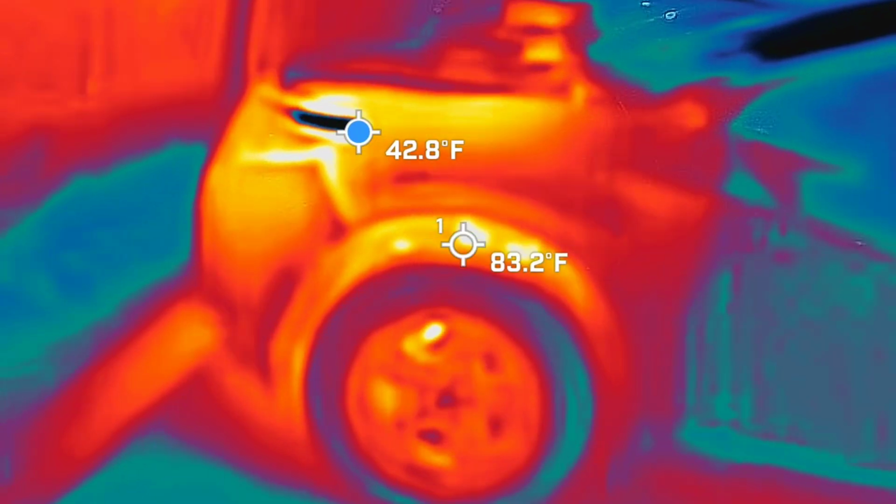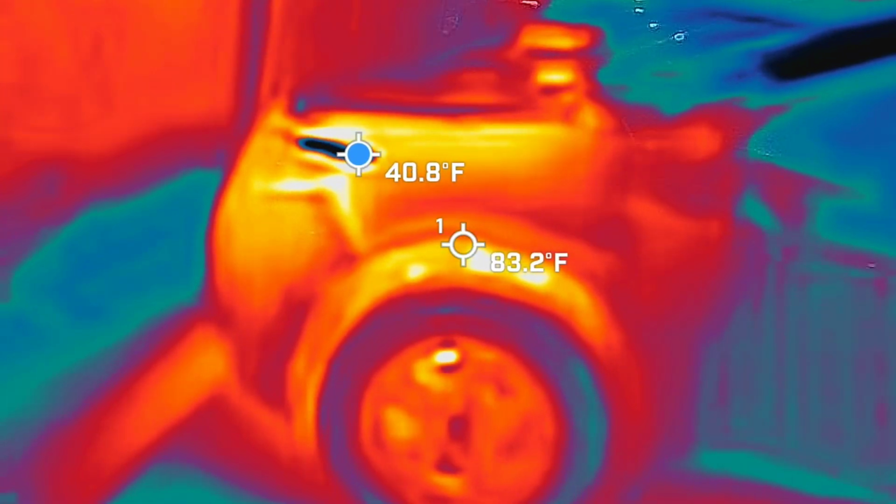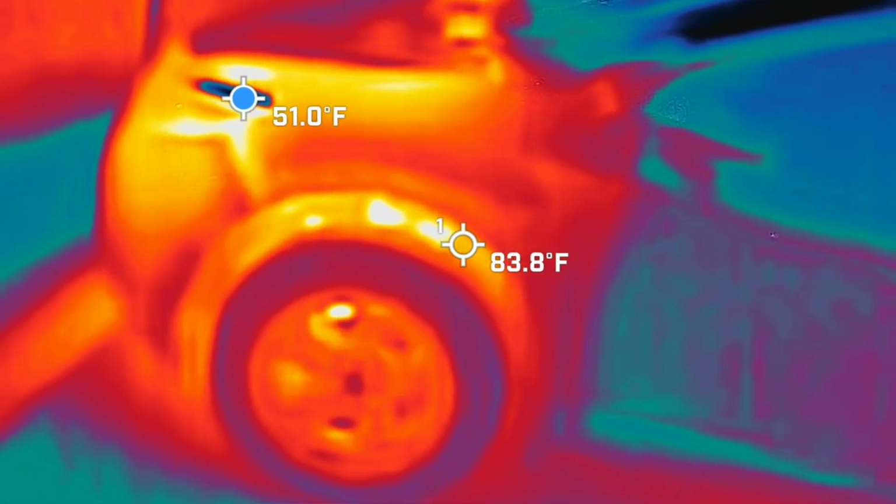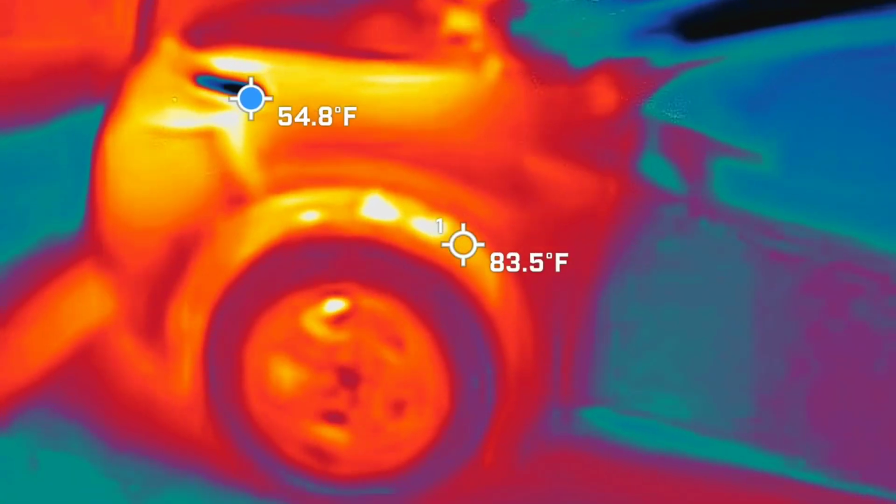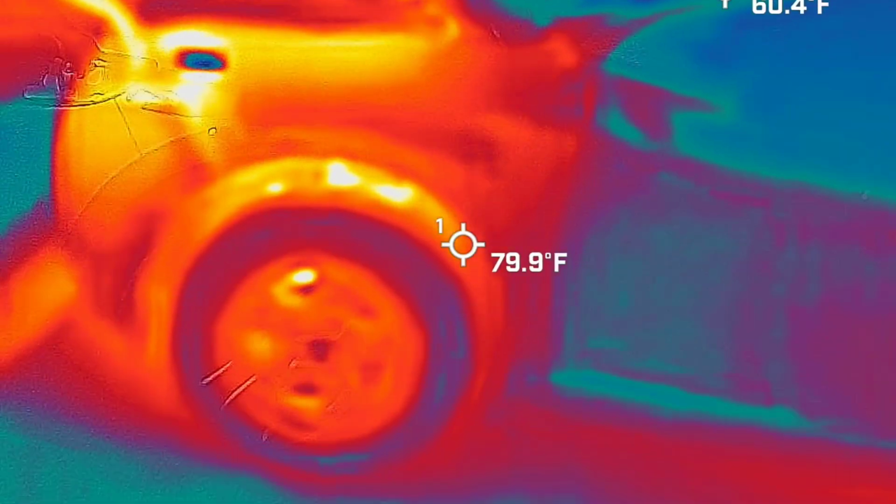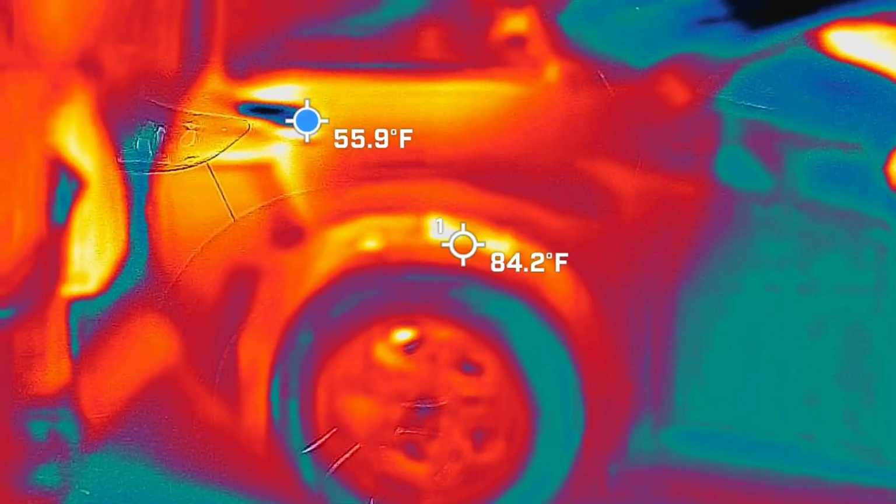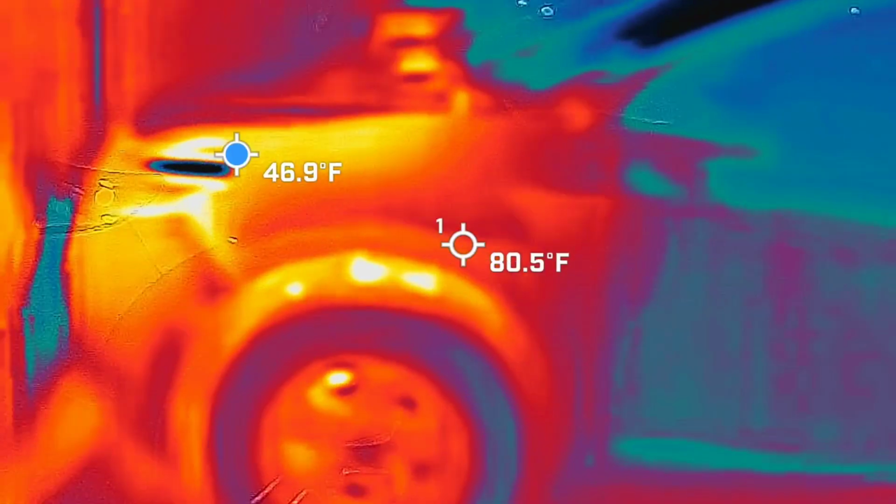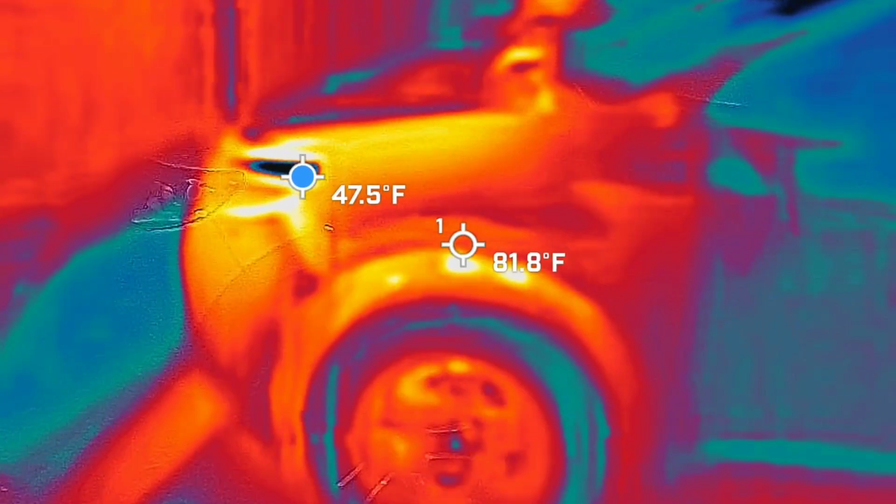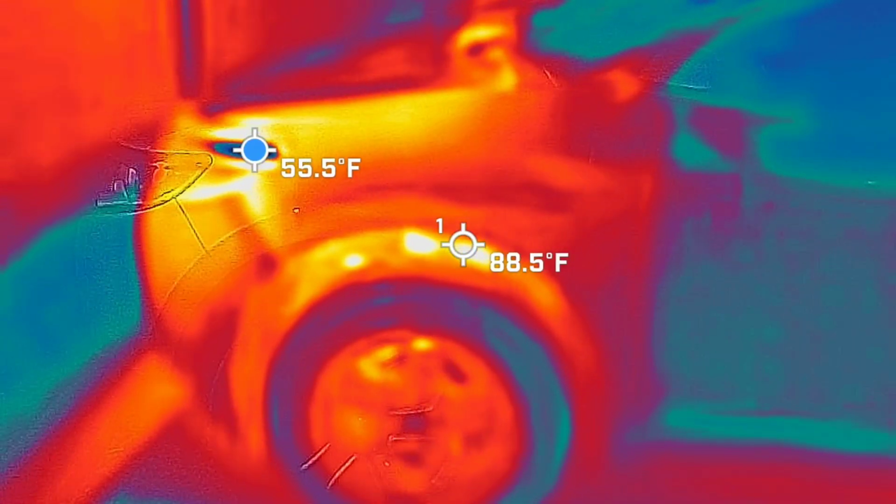Yeah, I would expect the engine to be warmer because, I mean, it's glowing right now. But it's colder. But I'm thinking, like, our blue dot is this little brim. Yes, right above the light. Are you getting something? It's chrome. There's a 40-degree difference between the corner of that light and this 2 feet away to the right. But it's chrome at the top there. So that could explain part of it. I just don't have a full explanation of chrome and why it would be so much cooler.